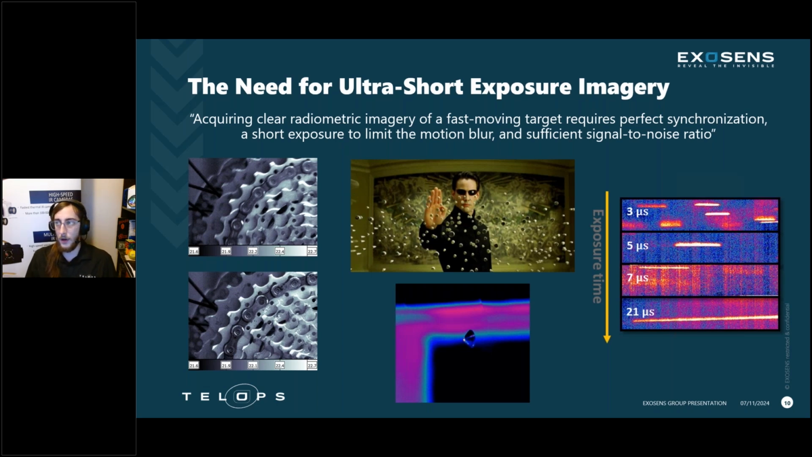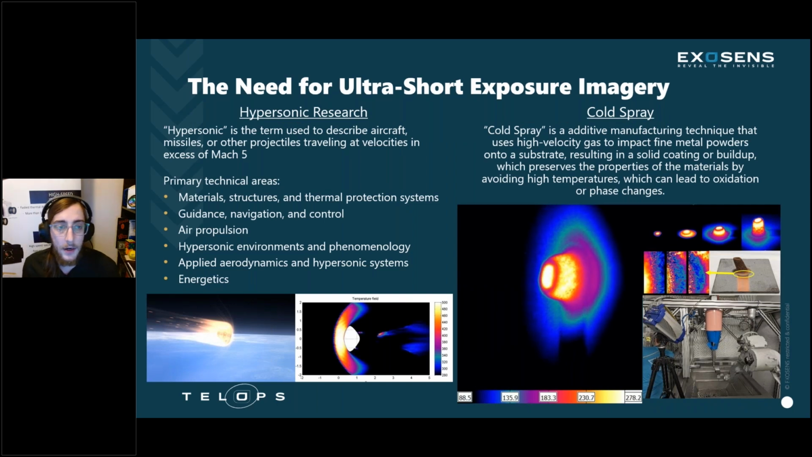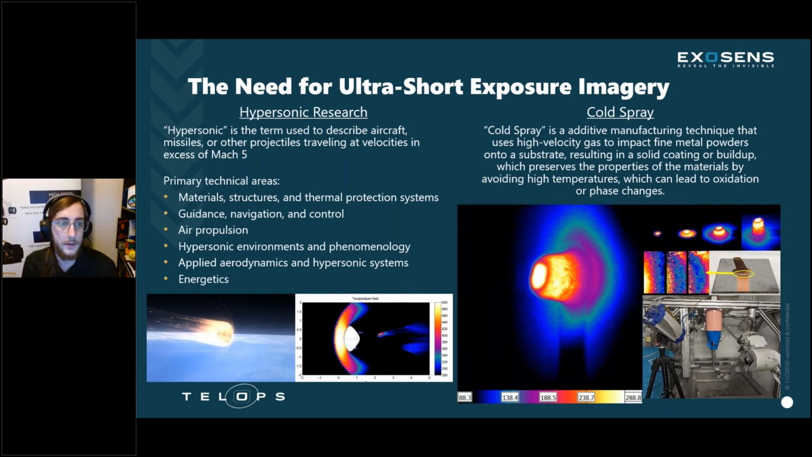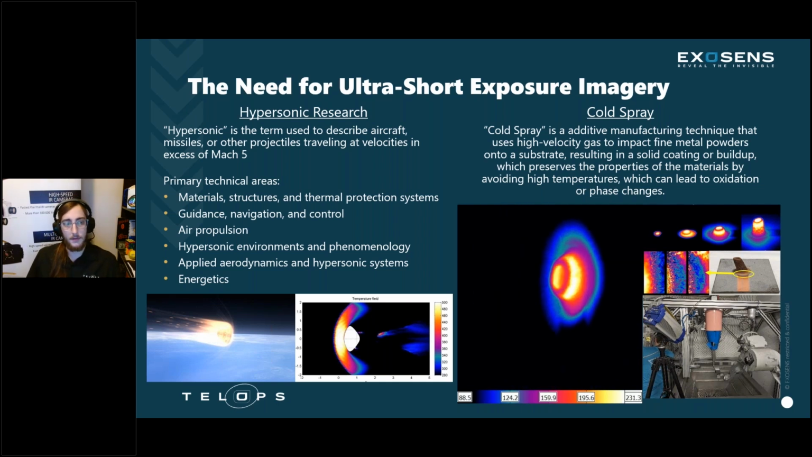And that will improve our ability to radiometrically calibrate our data and give better results for the type of applications where we see this need. And so those are primarily, first and foremost, hypersonic research. Hypersonics is the term used to describe projectiles traveling at Mach 5 or higher, 5 times the speed of sound.